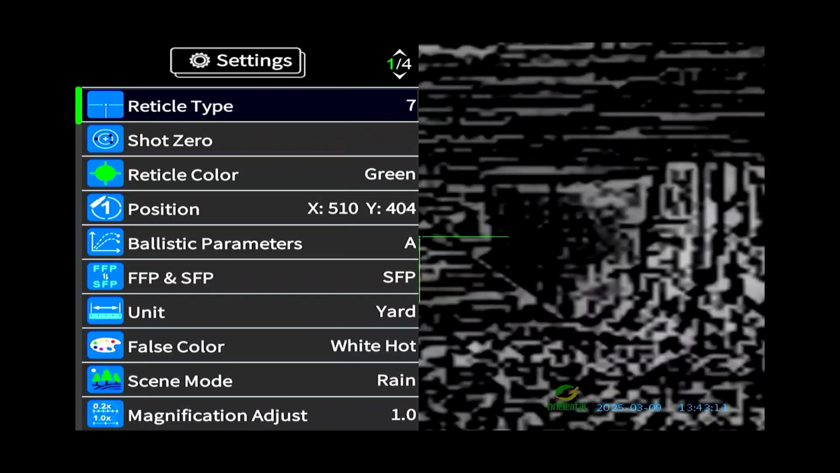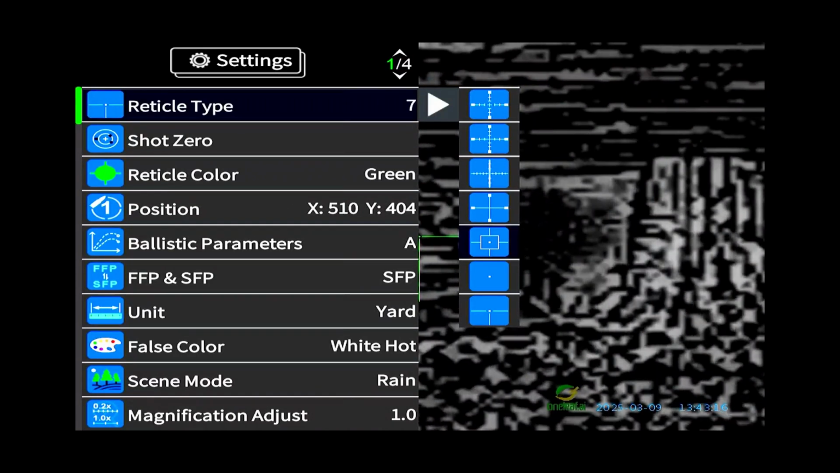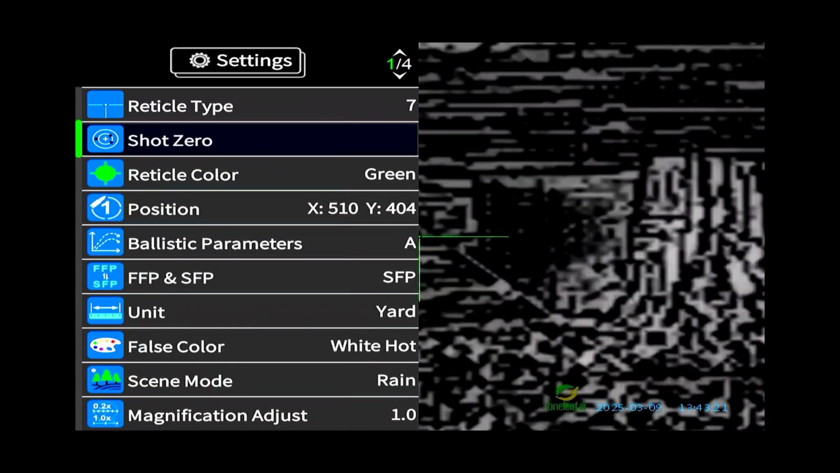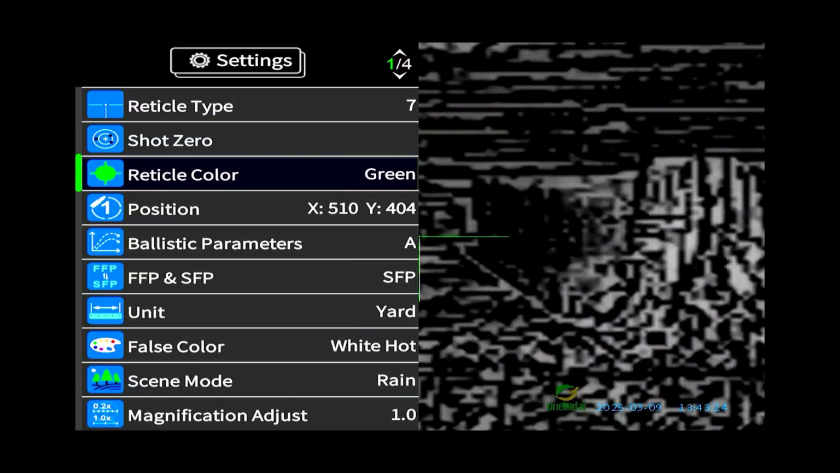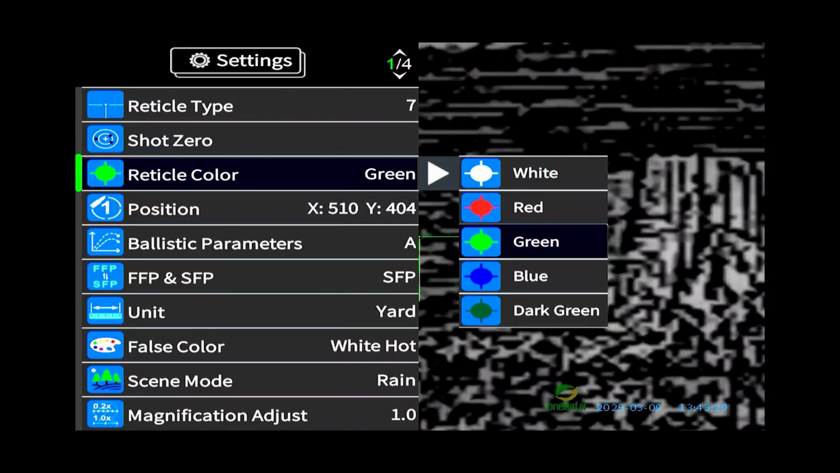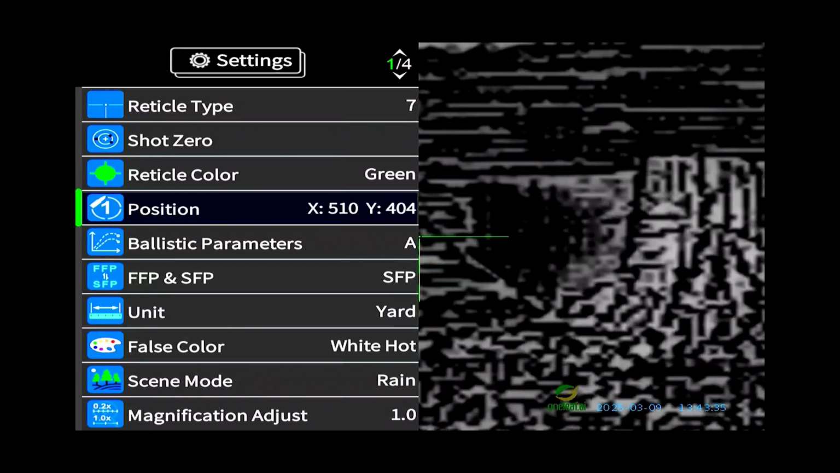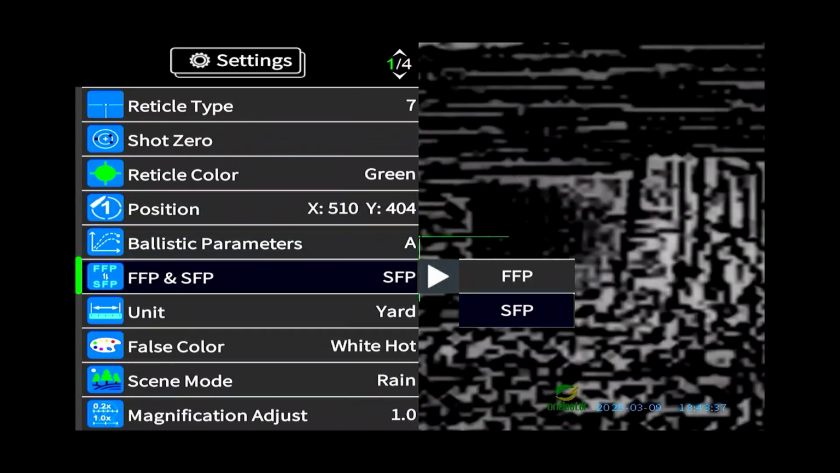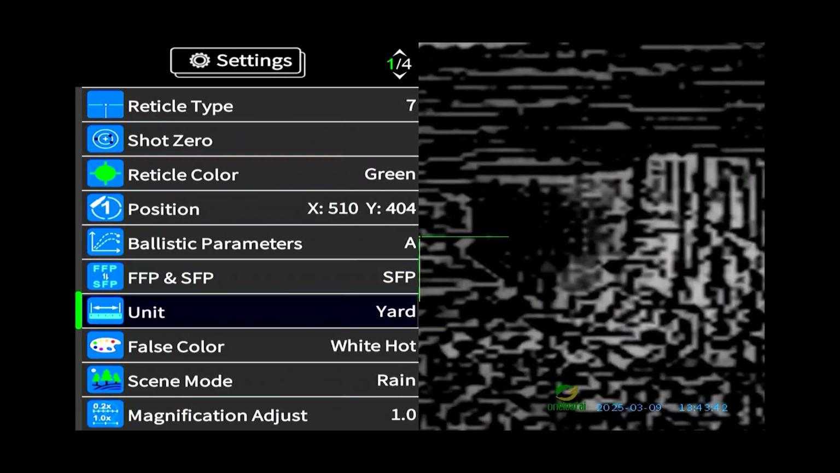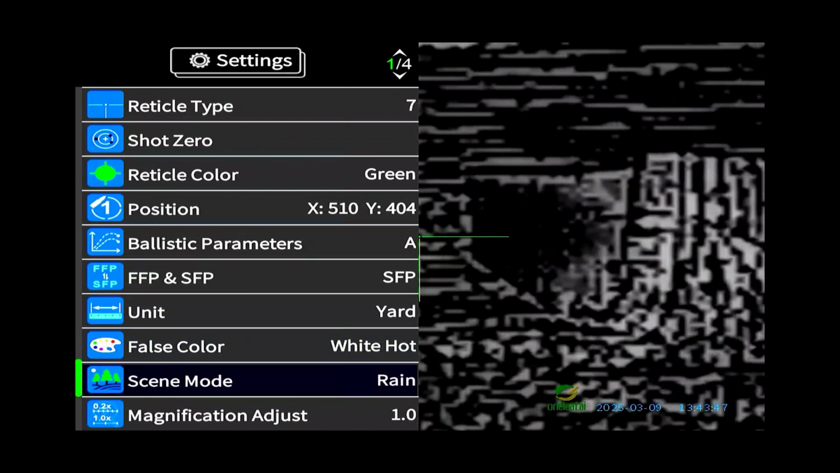First one, reticle type. Here's all your options. You can easily just click and change one. Go with that. Go down. We already did shot 0. Reticle color, white, green, blue, dark green. I'm going to go green. Position, that was done in shot 0. Ballistic parameters, been there. First focal plane, second focal plane. Unit, I use yards. This is your false color, white hot. It's my favorite. Scene mode, rain.